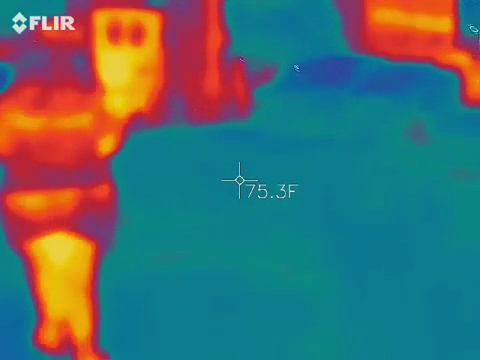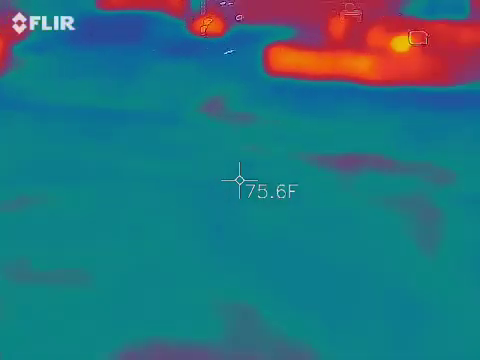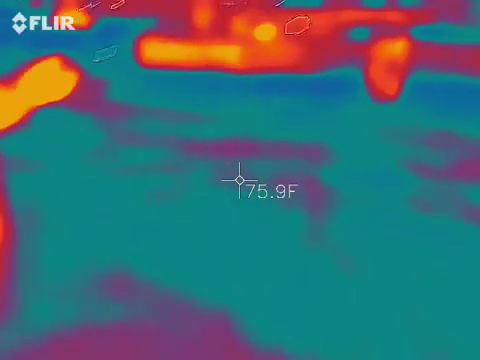Anything weird out of you guys? I got a weird hot over there. It jumped up, but we don't know if it's because cars were parked there. I've seen cars in those two spots. That's what it was, because they were sitting there idling, doing something.